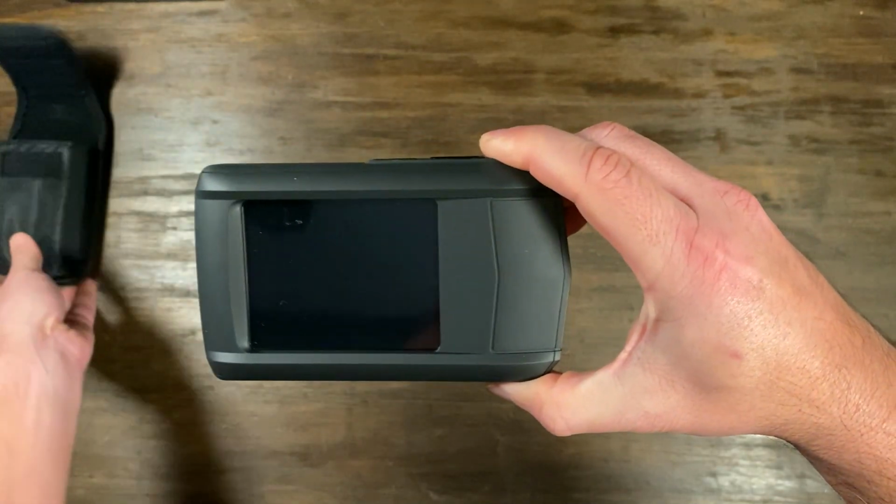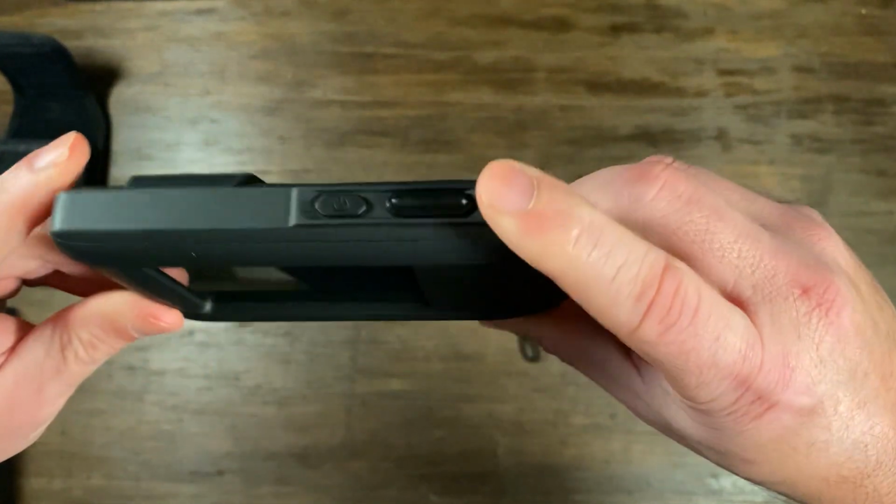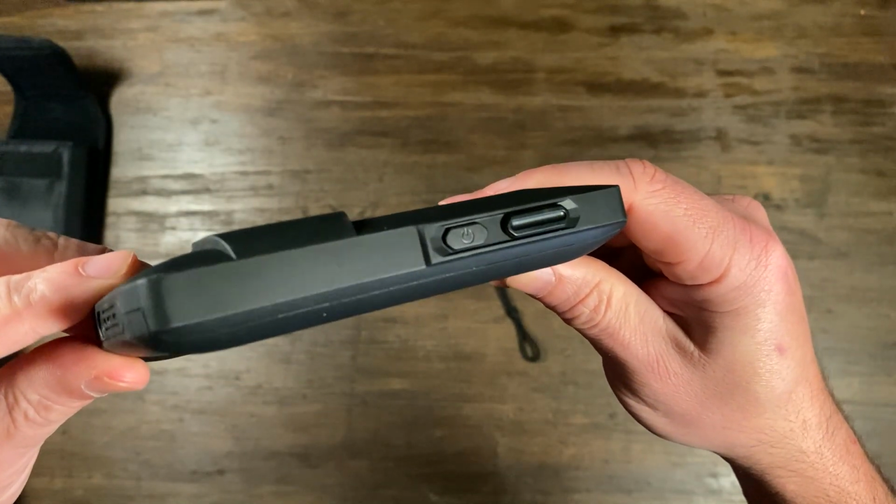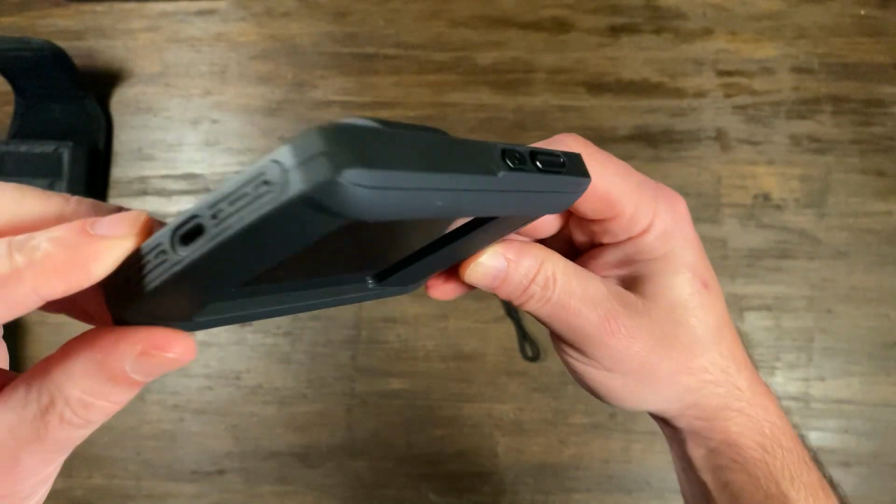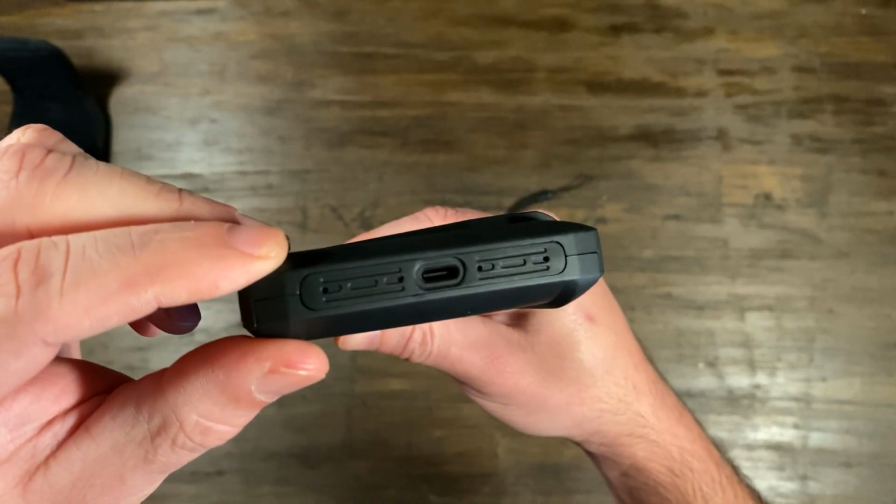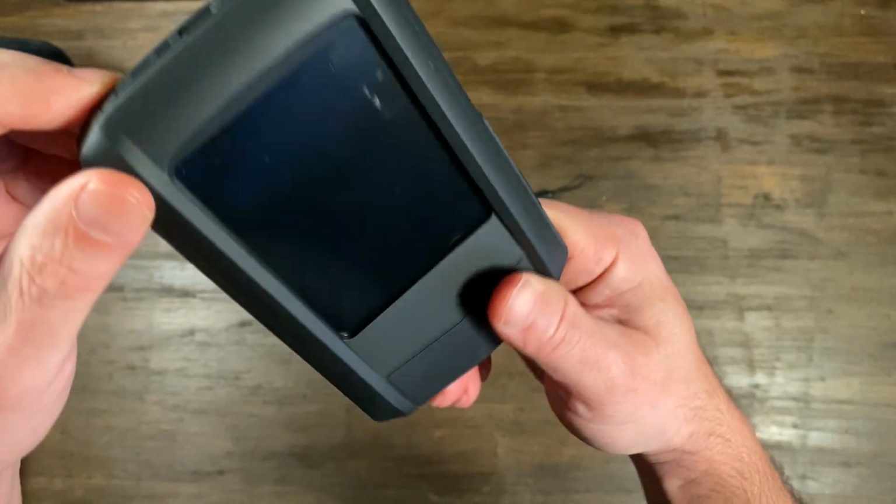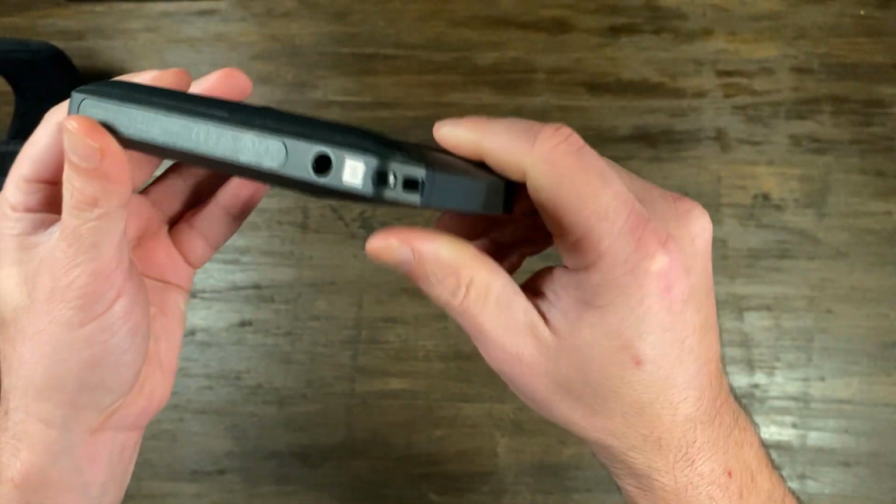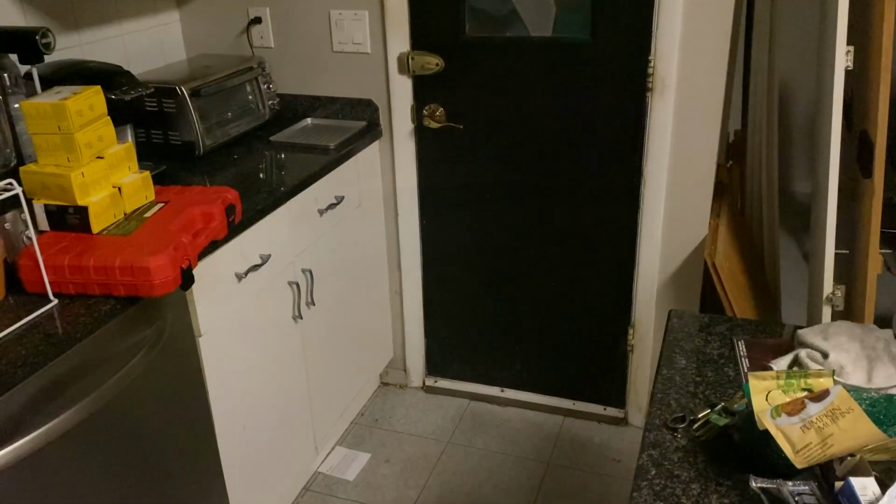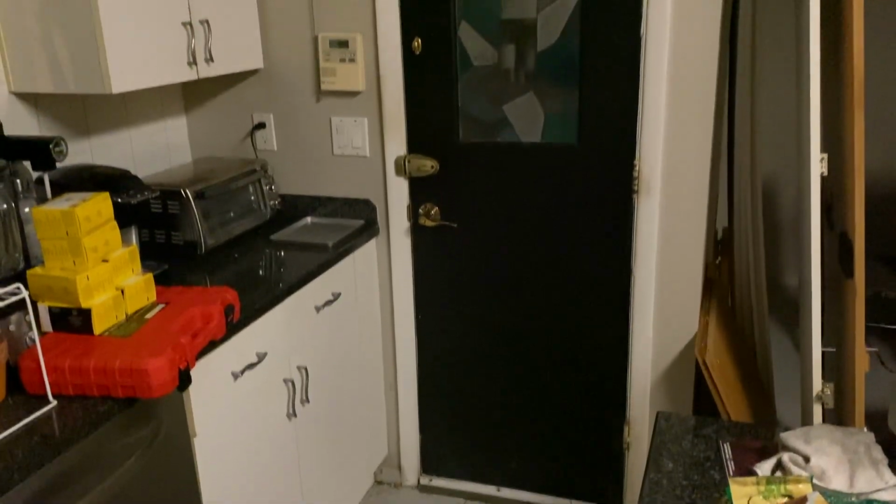So you usually think thermal imaging cameras are for professionals and home inspectors, but there's plenty of uses for the do-it-yourself homeowner and small business owner for having a personal camera. This way you could diagnose and troubleshoot a host of issues within your home or office.